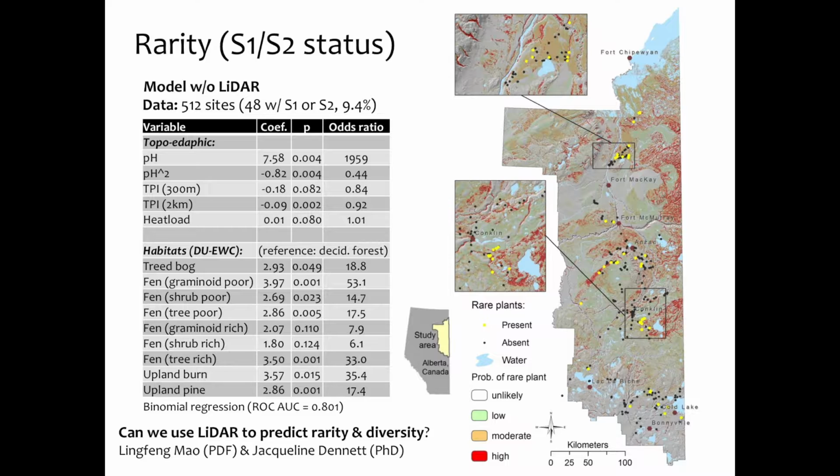An odds ratio is how much more likely an event is to happen, in this case detecting or finding a rare species on a site, given some reference condition, which in this case we used a reference of deciduous forest. So for instance, a graminoid poor fen is 53 times more likely to have an S1 or S2 plant at it than a deciduous forest. So a lot more likely.